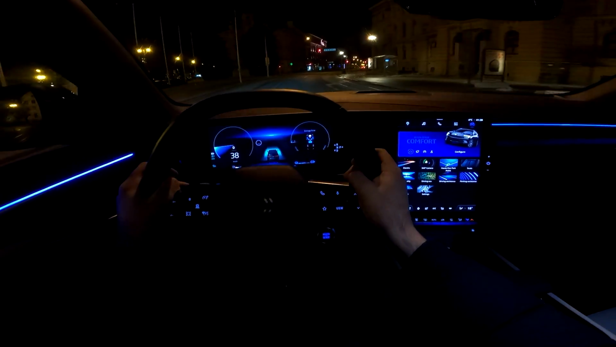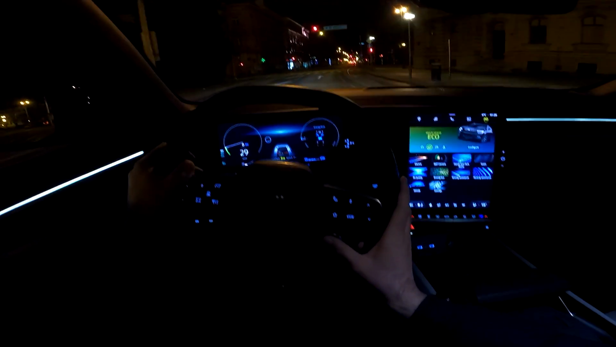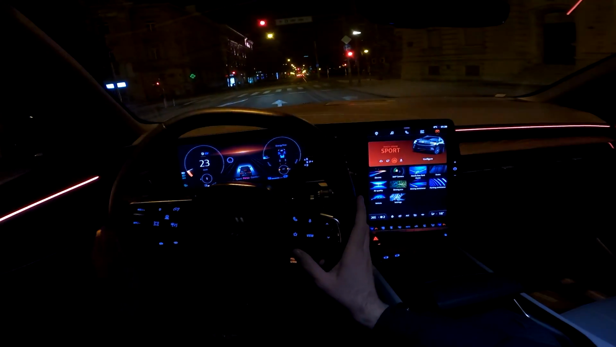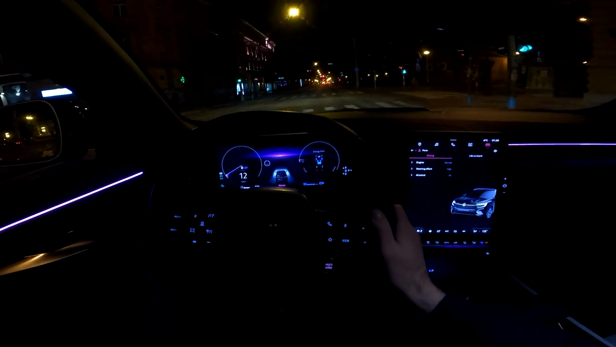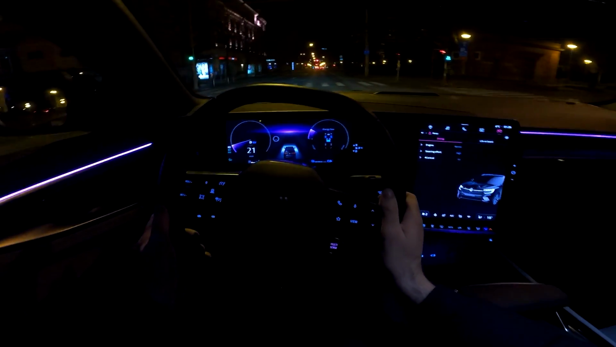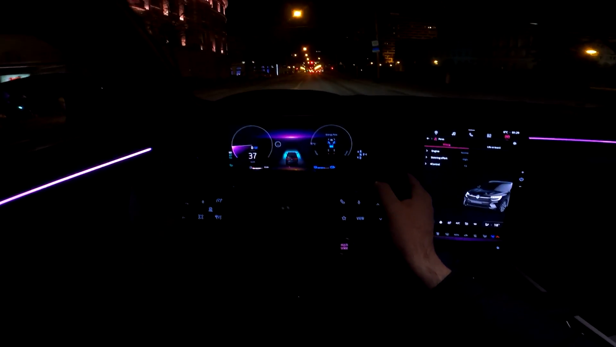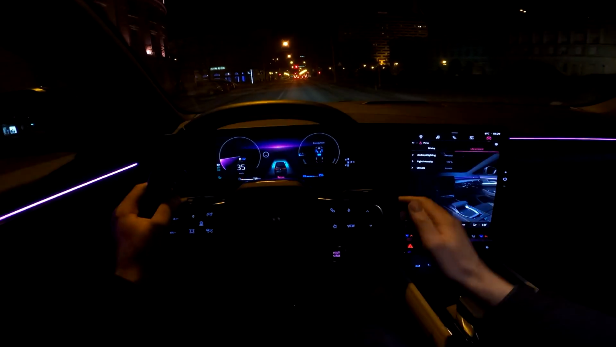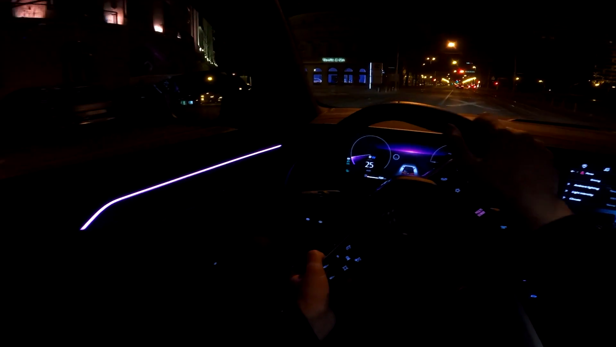Comfort mode, blue lighting. So yeah, let me show you this, and let me show you the configuration here. So you can configure the engine, steering effort, and the 4Control system, as well as life on board. So the ambient lights, light intensity, and climate.